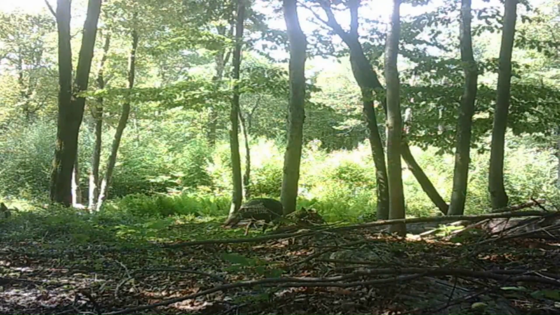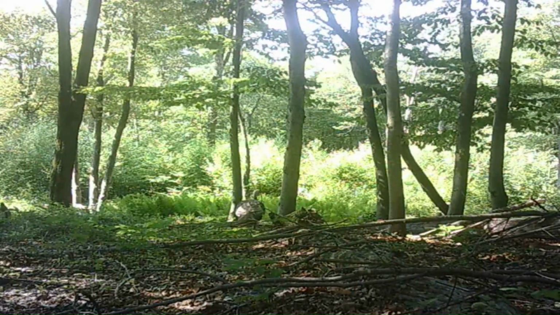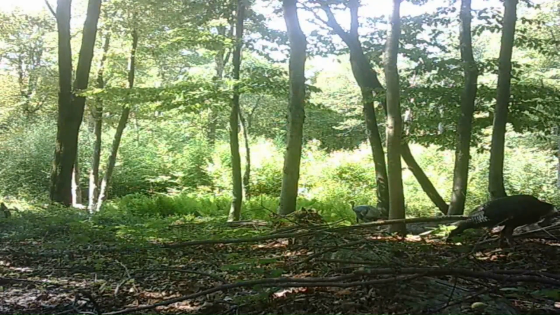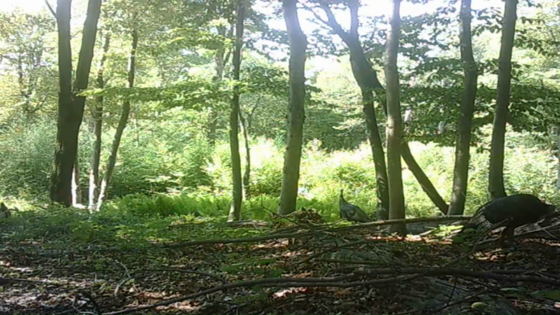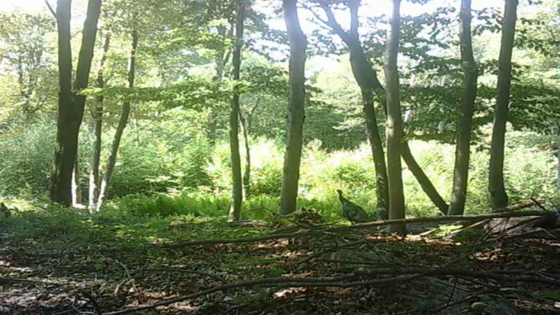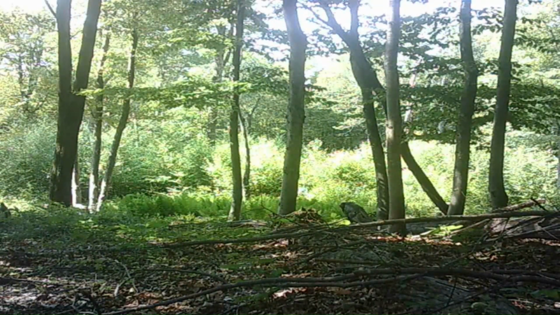And I'm going to try to combine a daytime video of these two cameras. But a lot of the videos I got were at night during the rut and was bucks at night that I didn't get during the day, so I may end up putting everything together. I don't know yet. The turkey's back in here feeding a little.